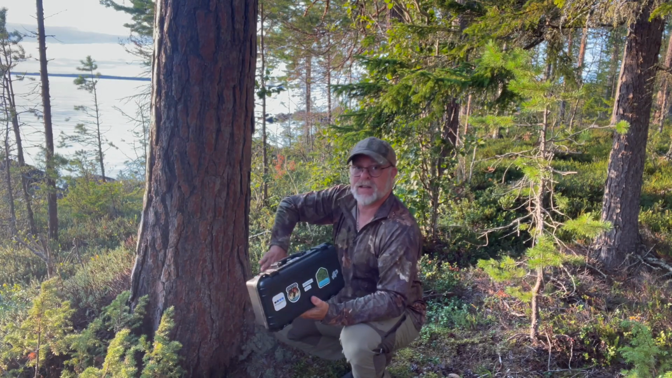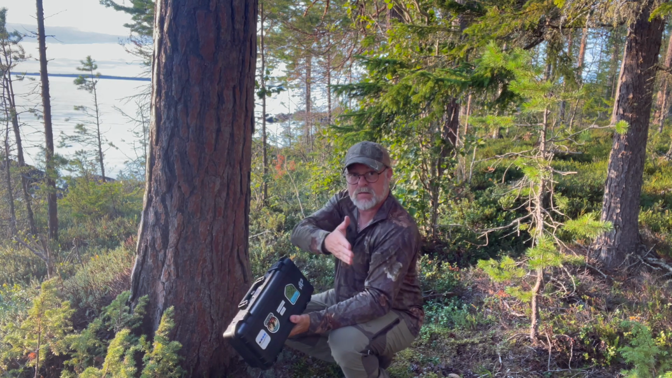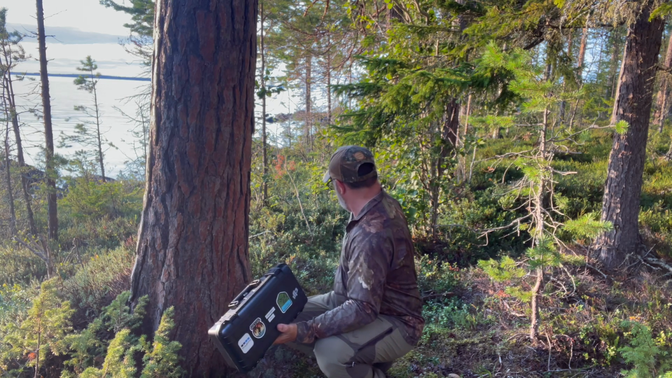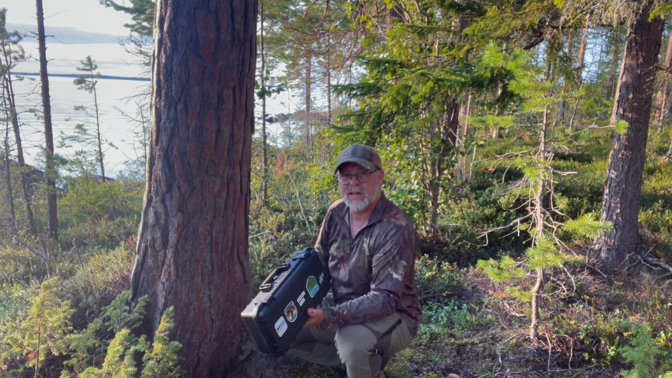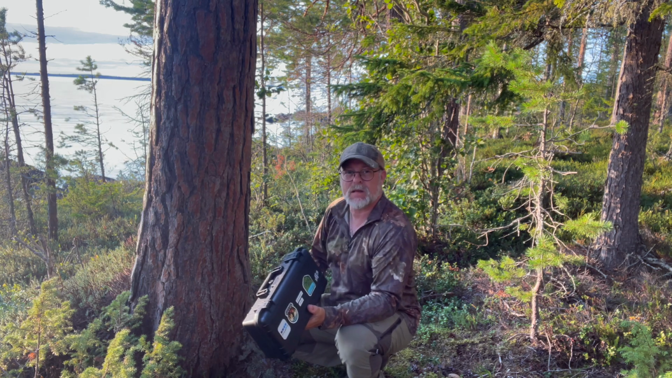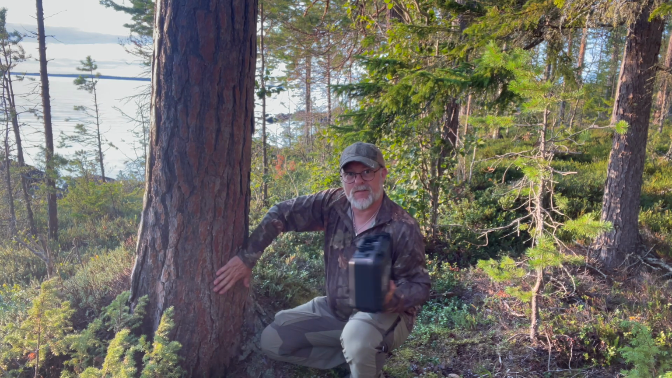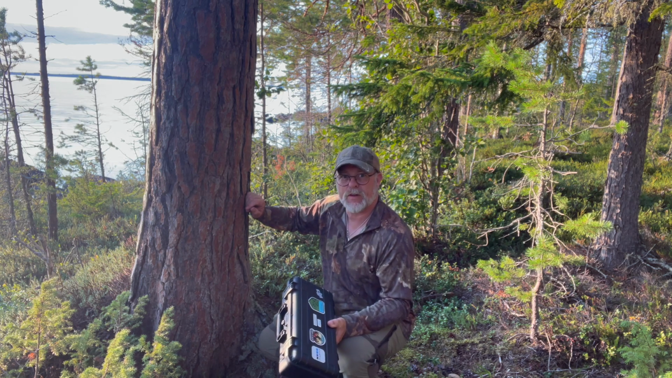Right, the first one I'm going to set up in this tree here, because there's this narrow kind of footpath here, but it's not trodden or wide enough that I think that it's coming from humans. So I'm going to set one up here, with a bit of a downwards tilt, and you never know, I might catch something on it.